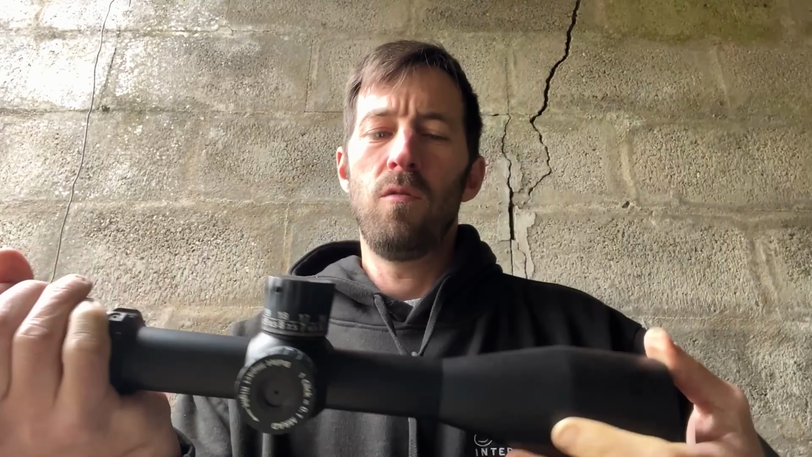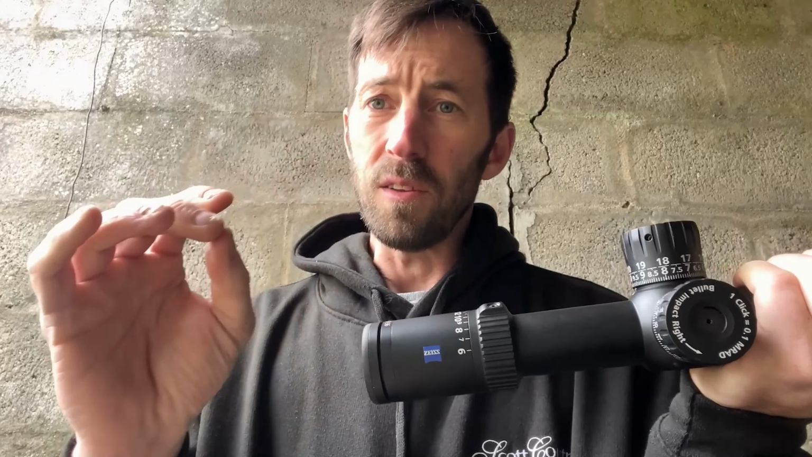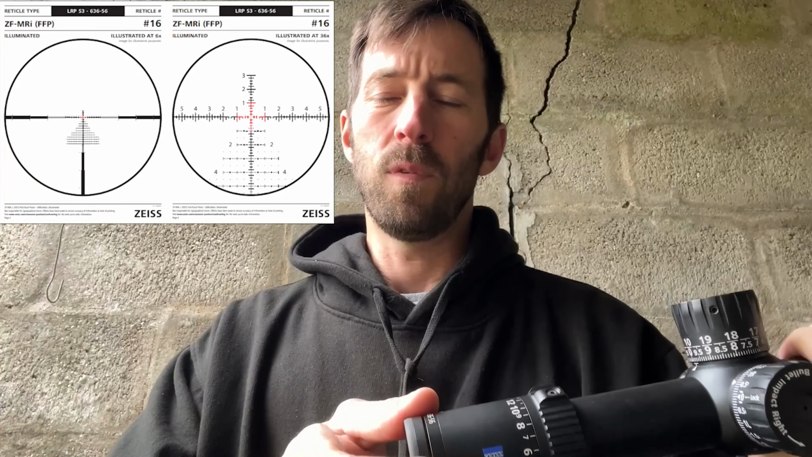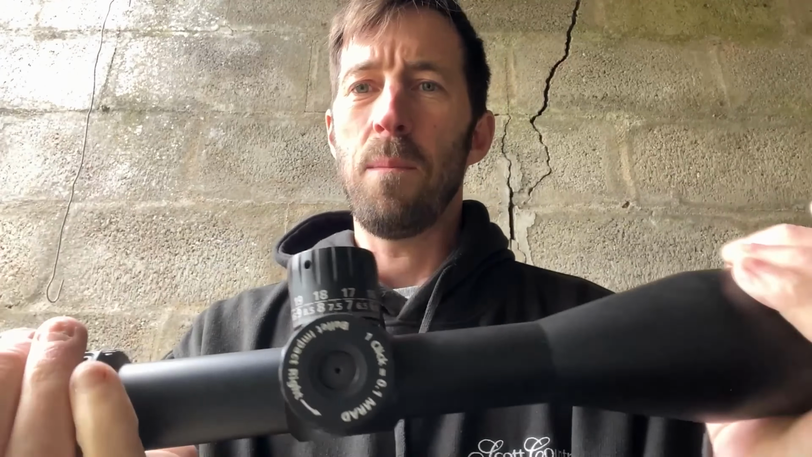So really nice. And it doesn't illuminate the whole reticle, it just illuminates the middle stadia and some of the main key points out on the Christmas tree, which I'll show you a picture. I could drop a picture in there off online and I'll show you what's illuminated. But yeah, so we're really looking forward to getting this mounted up.